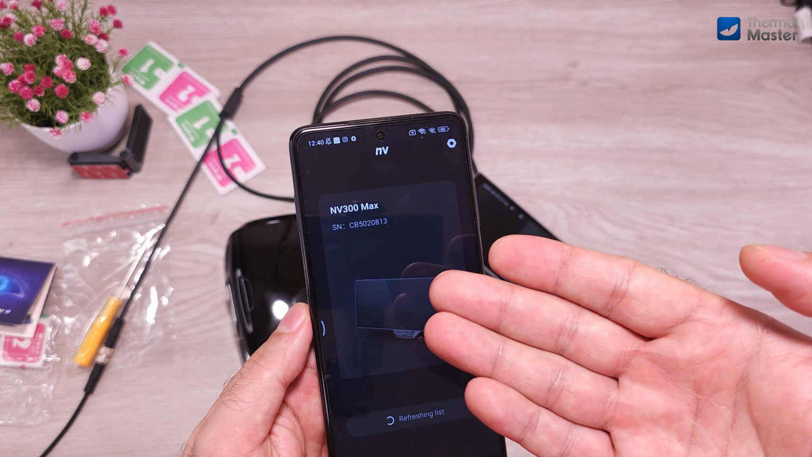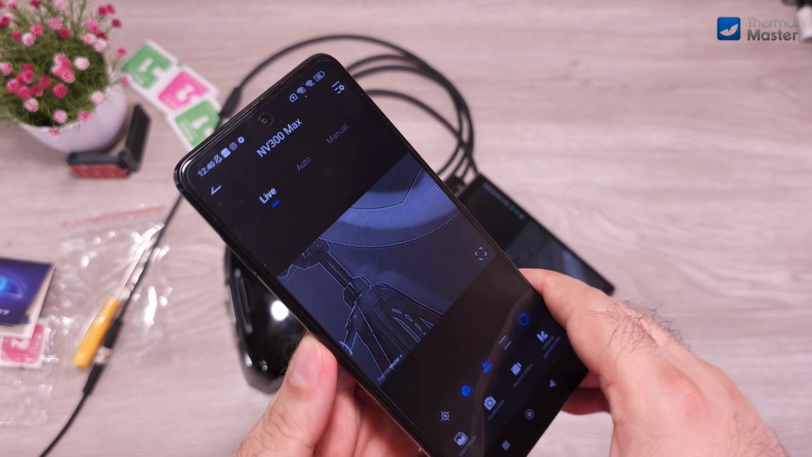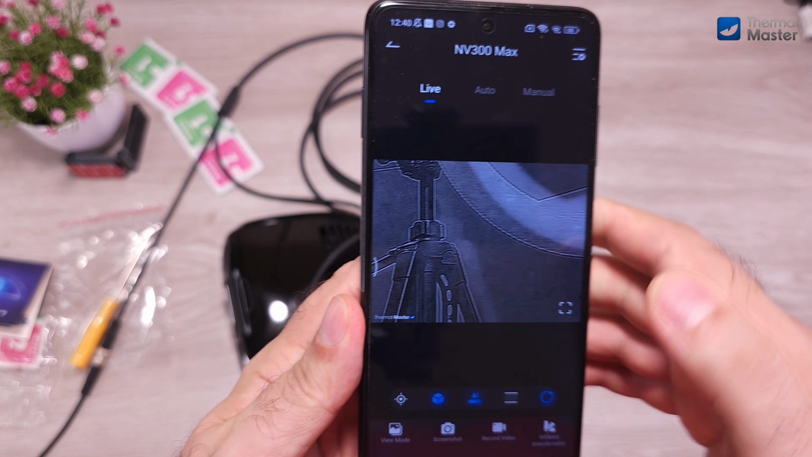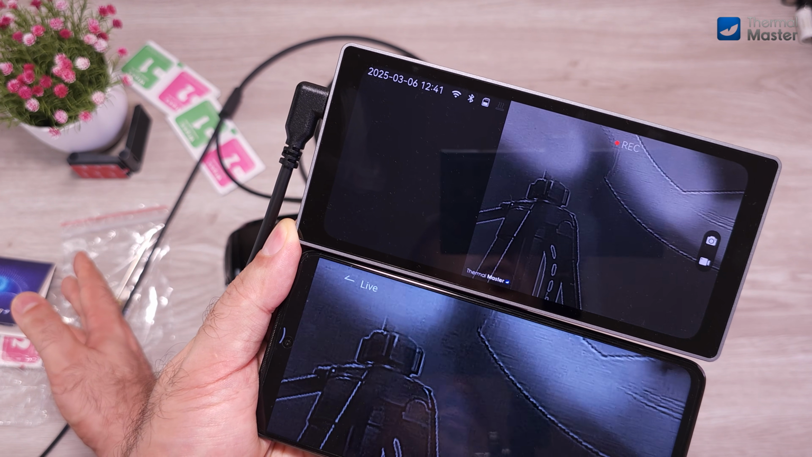and it finds the device easily. Then just select the device, and boom, we have an image. Very easy. And as you can see, the two screens, the main screen and the streamed image, are in perfect sync.